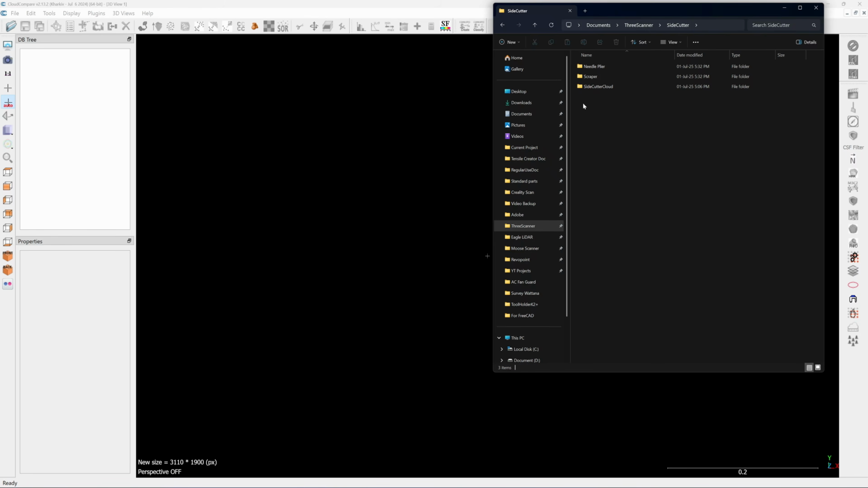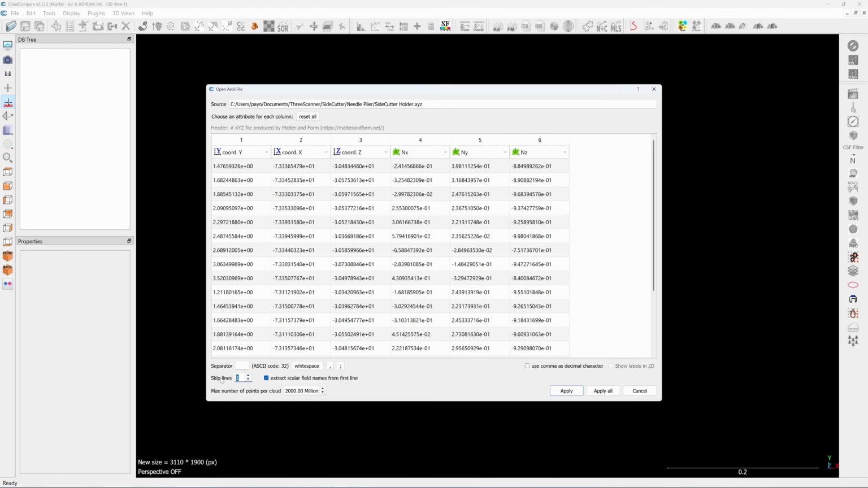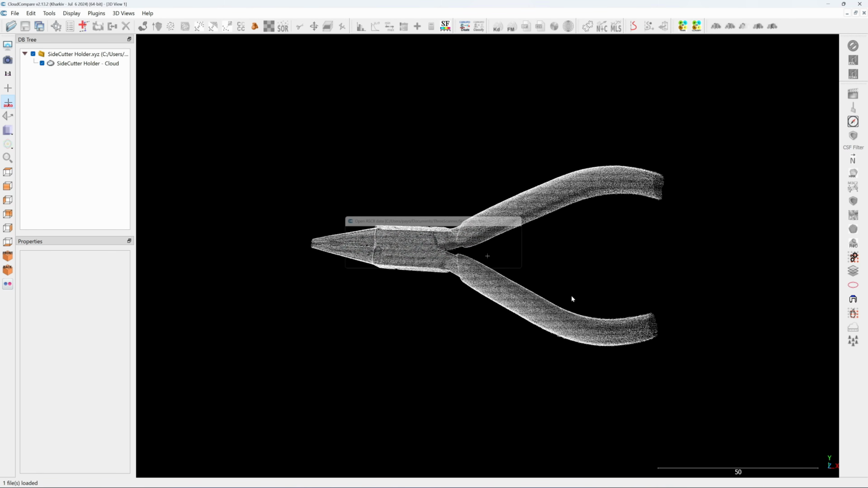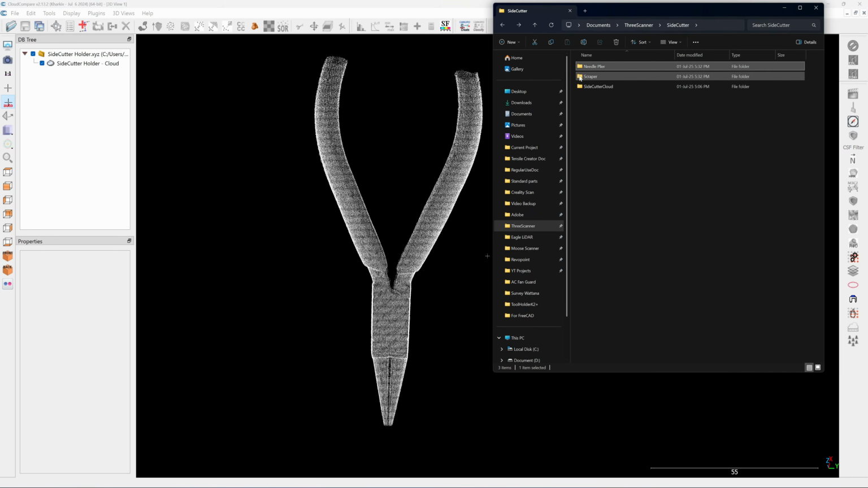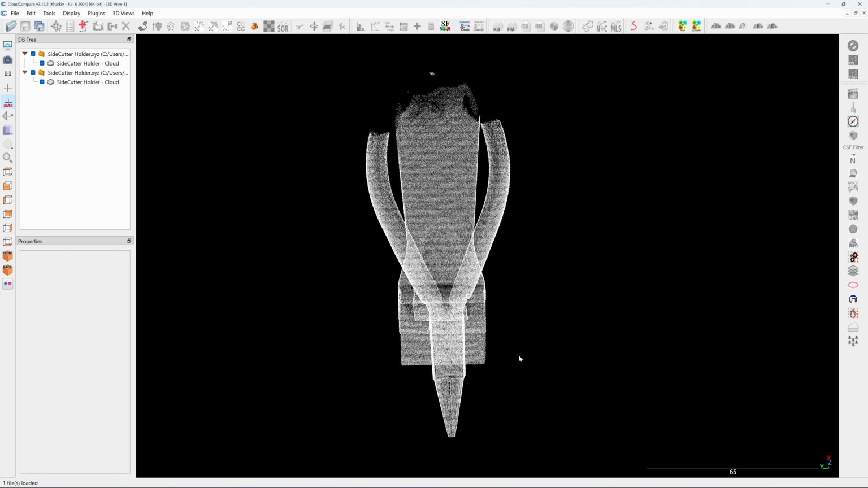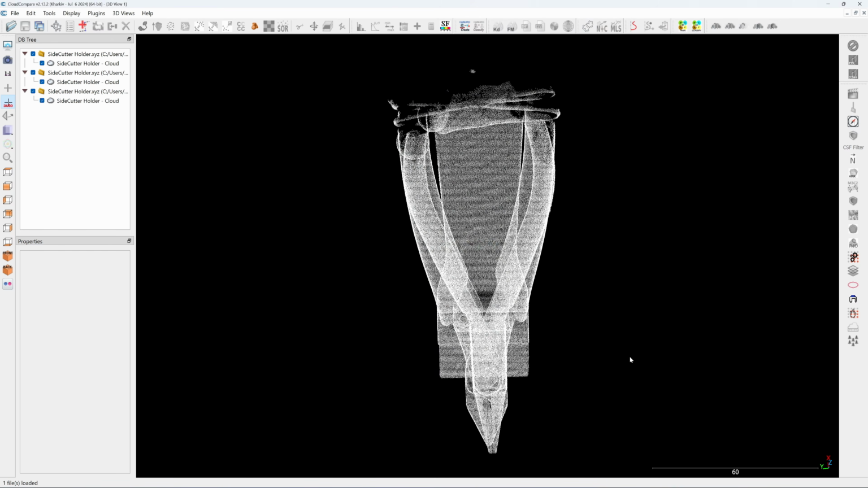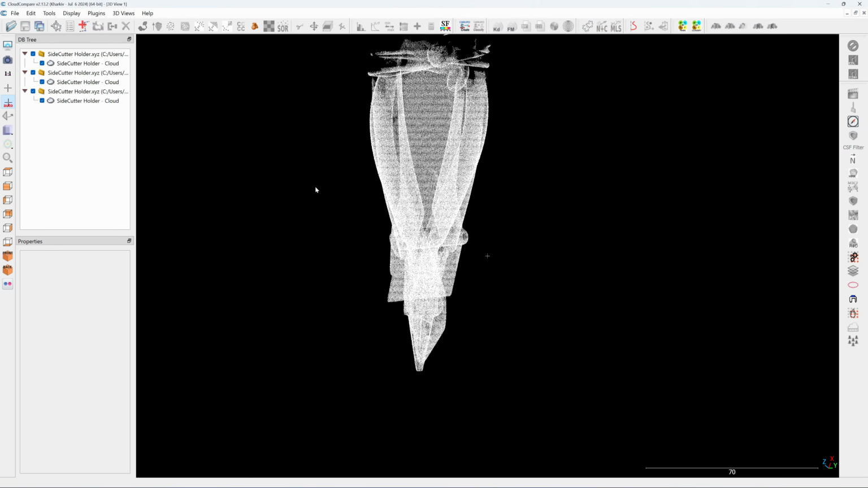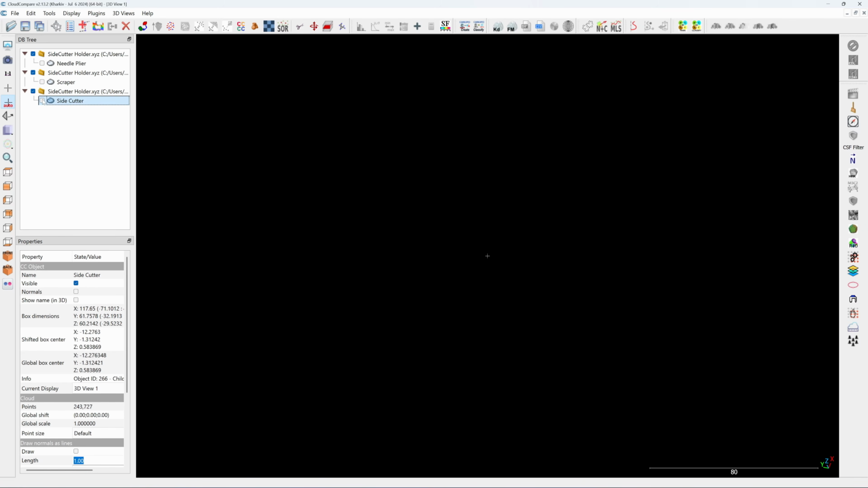Okay, this is CloudCompare. So I just drag and drop the files from the scanner. I need to skip the first line. Click on apply. So this will be the needle plier. Going to drop in the scraper. Click on apply. Here's the scraper. Next, I'm going to drop in the side cutter. Okay, so we have everything here. Let's turn off. Alright, so we have 3 point clouds here.